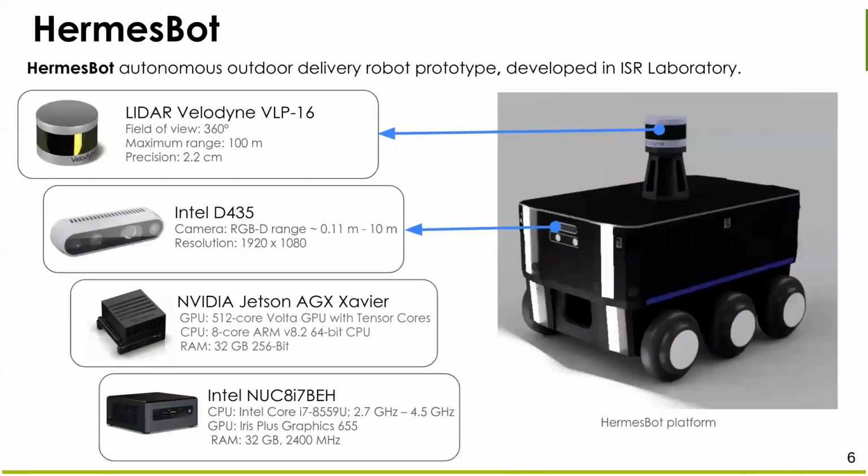A robot developed in a robotics laboratory called GermesBot will be used as a testing platform. It is equipped with very high quality sensors for autonomous control tasks. The sensors that will be required to solve the problem are the Velodyne VLP-16 LiDAR and the Intel RealSense RGB camera. NUC and NVIDIA Xavier will be computing modules for the proposed algorithm.